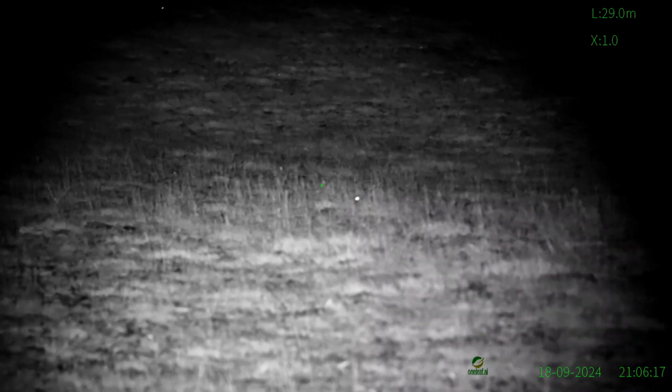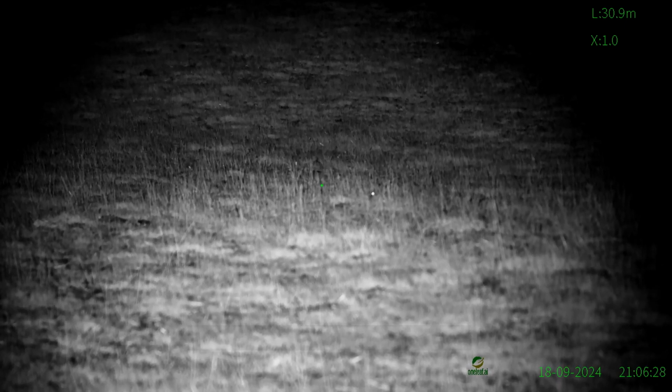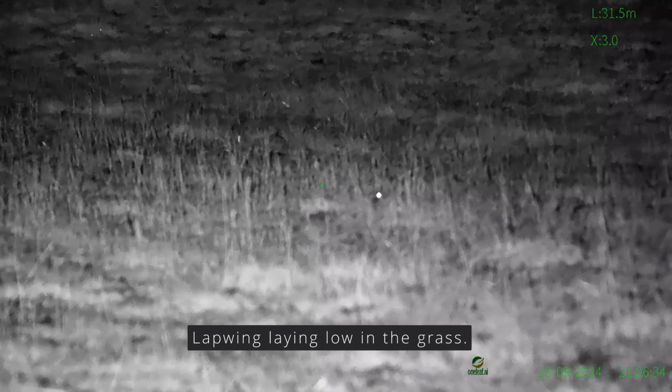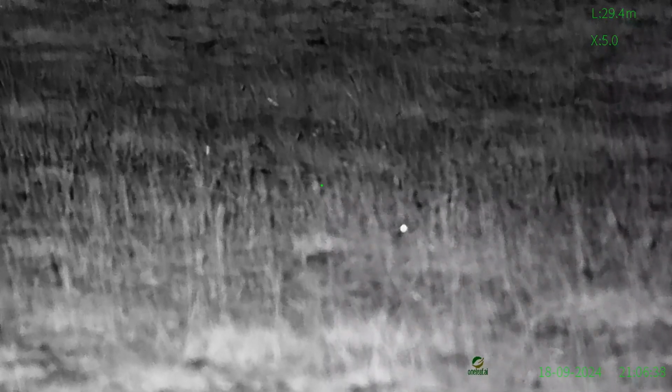On a better night I'll take it out and do some rattling with it, and then I can show some more footage, and I'll also use the ballistics calculator and we'll see how that works. 30 meters. There's a bird sitting tight in there. What would that be?